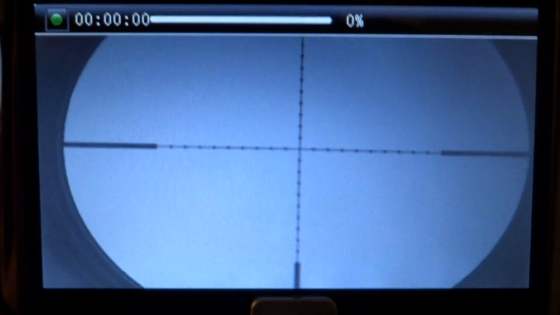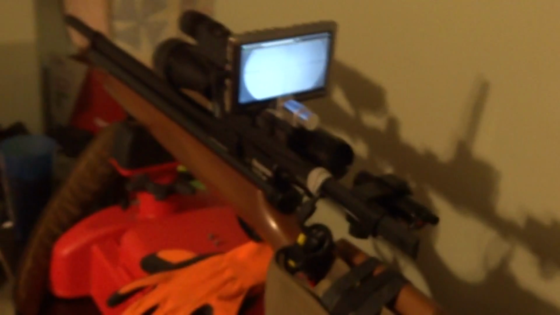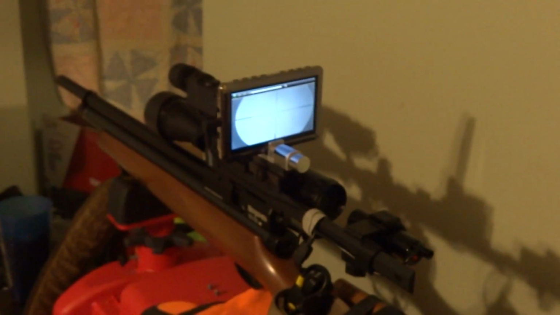Alright, let's turn it on. Alright, and that's what I see at night when I record. I mean when I'm hunting. Now when I record and upload it to YouTube, it looks terrible. So that's it. That's what you see at night when I'm hunting. All your mill dots are visible. They actually work. I didn't think they would work, but they work just fine.